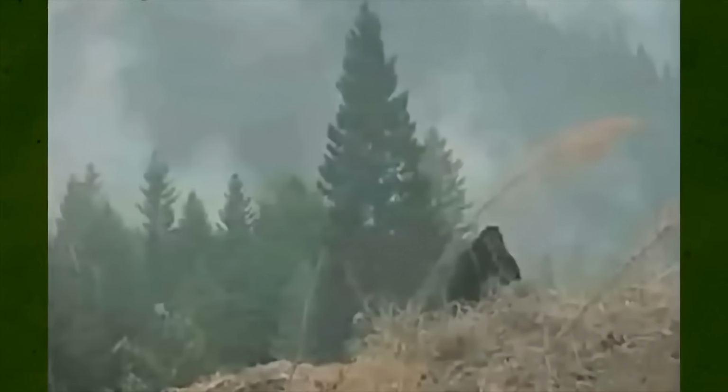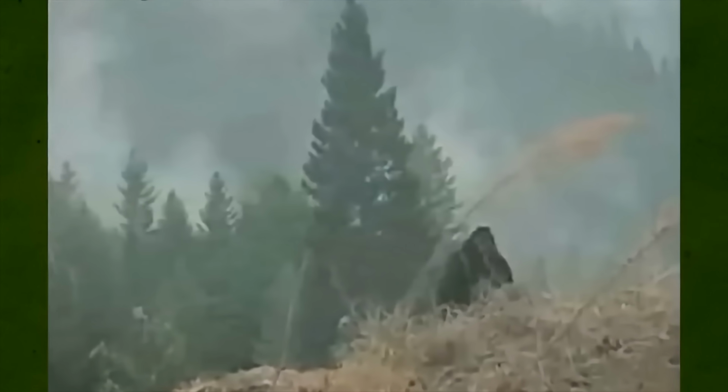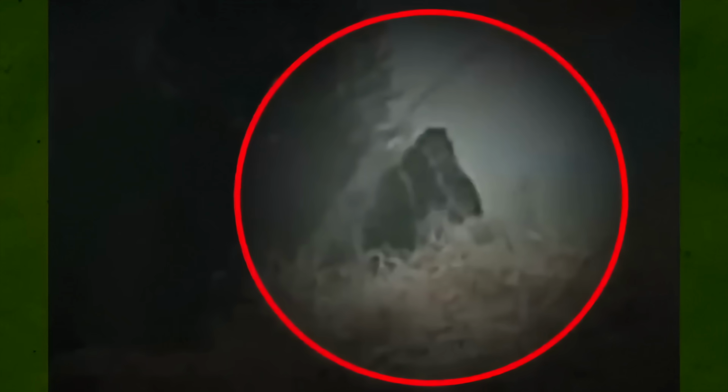A hiker in Northern California started the year with a photo that's still stirring debate. It was New Year's Day 2020. The man stopped on a ridge to take a scenic shot of the valley. Days later, when he zoomed in on the image, he noticed a figure standing between two trees in the distance. It looked massive, broad shoulders, long limbs, and a conical head. Comparing it to the trees nearby, it stood between 7 and 8 feet tall.